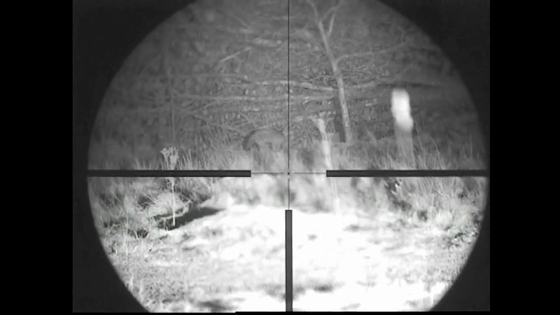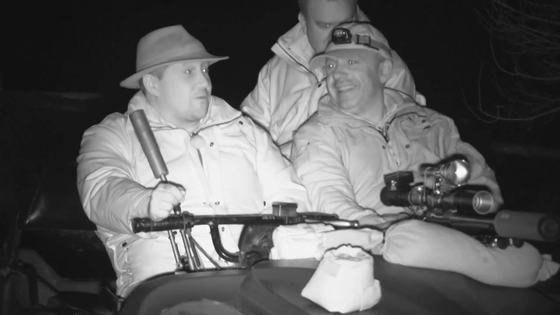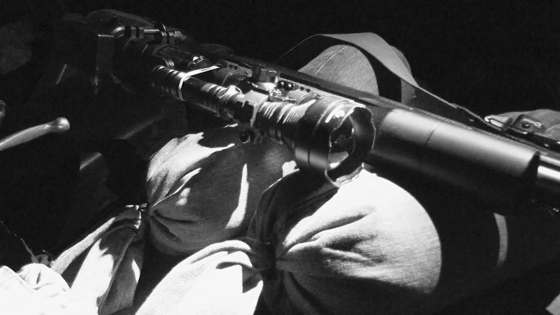Yeah, bearing that in mind, we're meant to be going out foxing, but I think the main mission for tonight is going to see if we can knock David off the back of the Argo. So we'll see what happens, and we'll do that in between, hopefully shooting a fox or two.